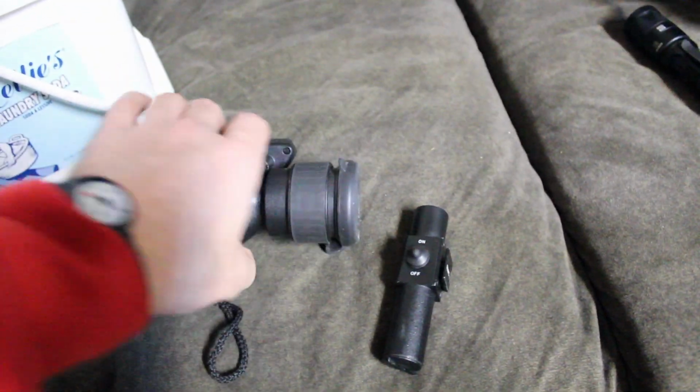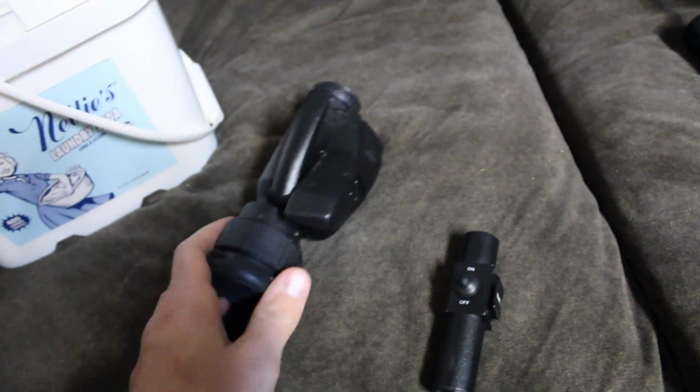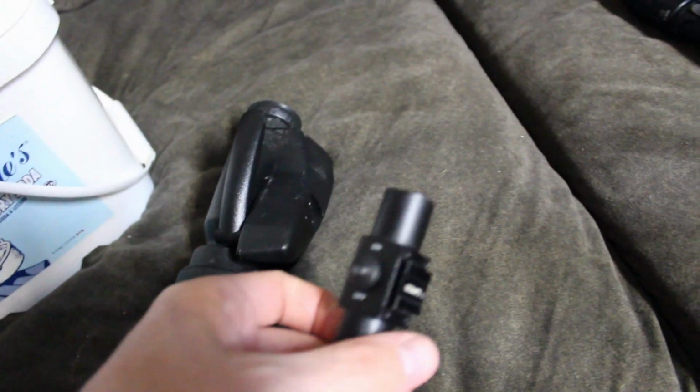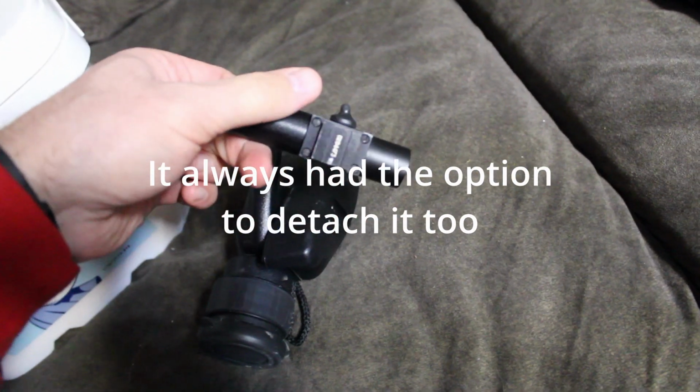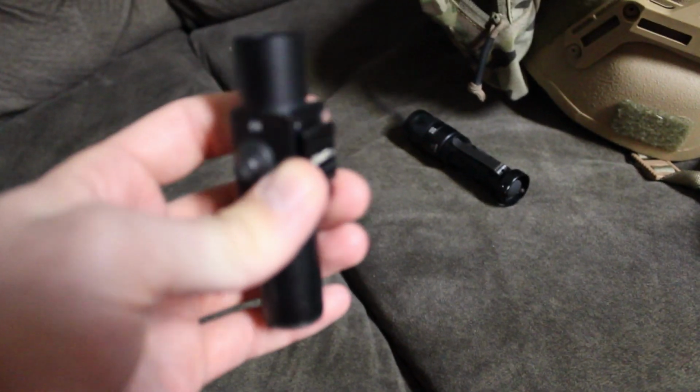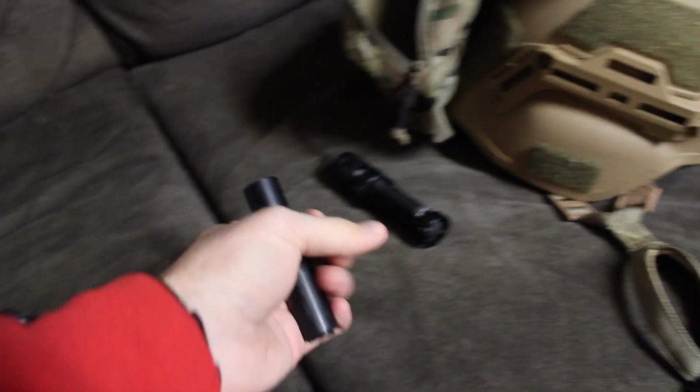This night vision device is the Newcom Optic Stargate M, which is unfortunately no longer available. And it came with this infrared illuminator, which was designed to be attached here, but of course running around in an airsoft game I broke the attachment mount. So this has less power output, maybe about half, but it's much more concentrated.